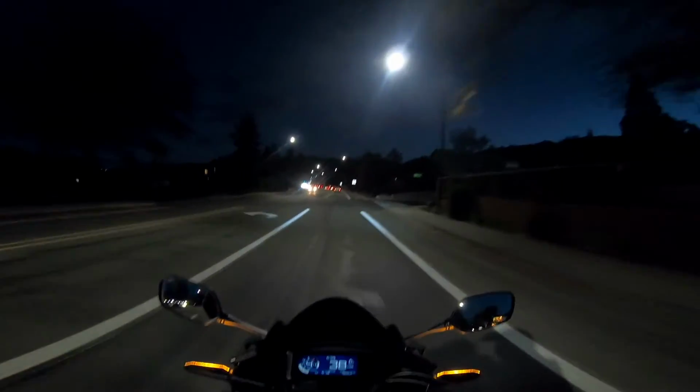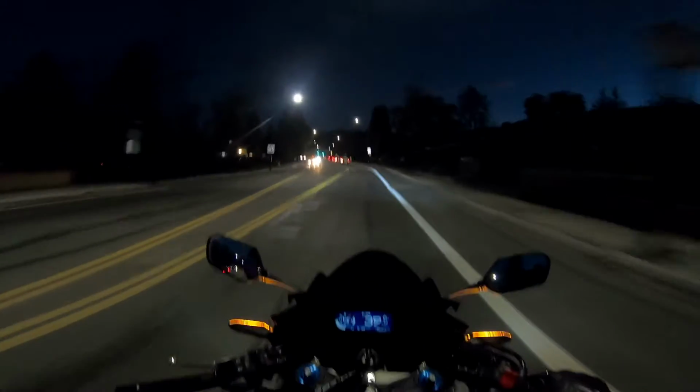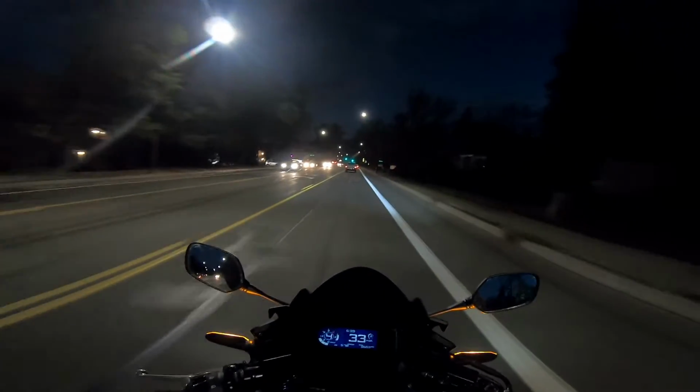I don't know what it is, but it's been raining the past few days and I've really wanted to go for a ride, so I decided to jump up on the bike.